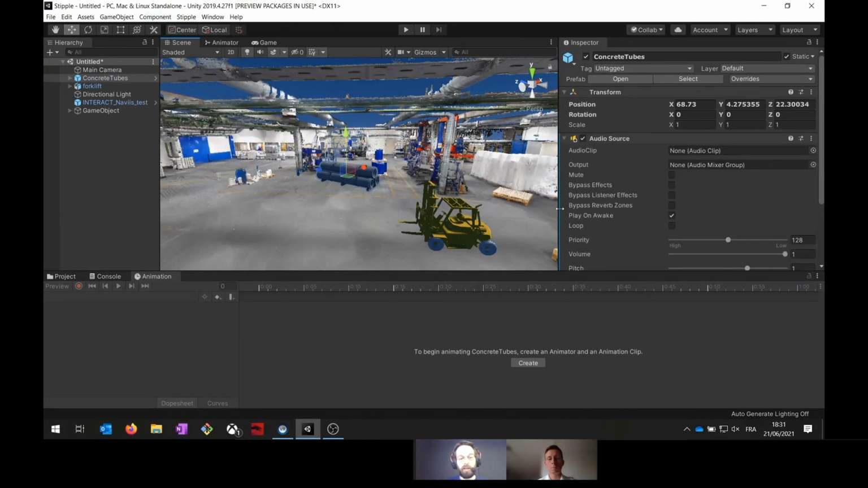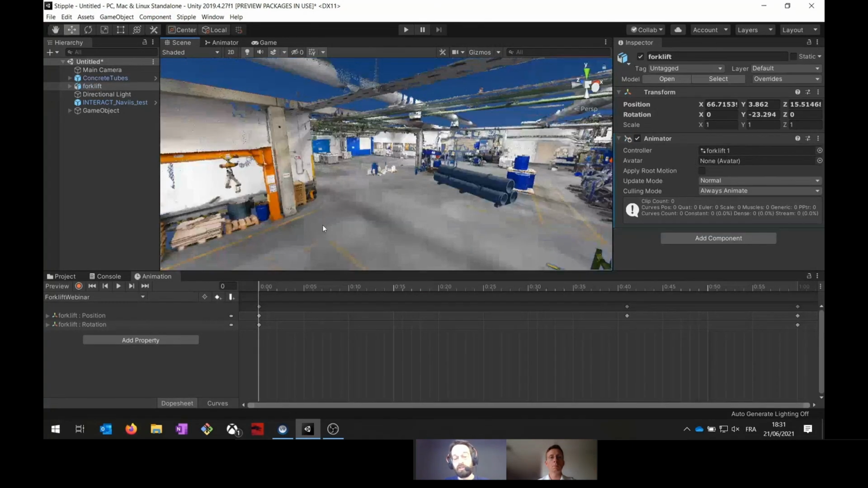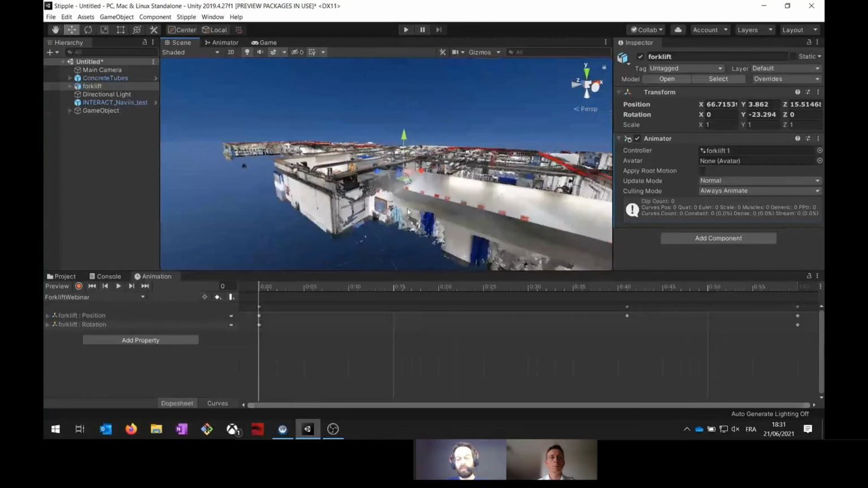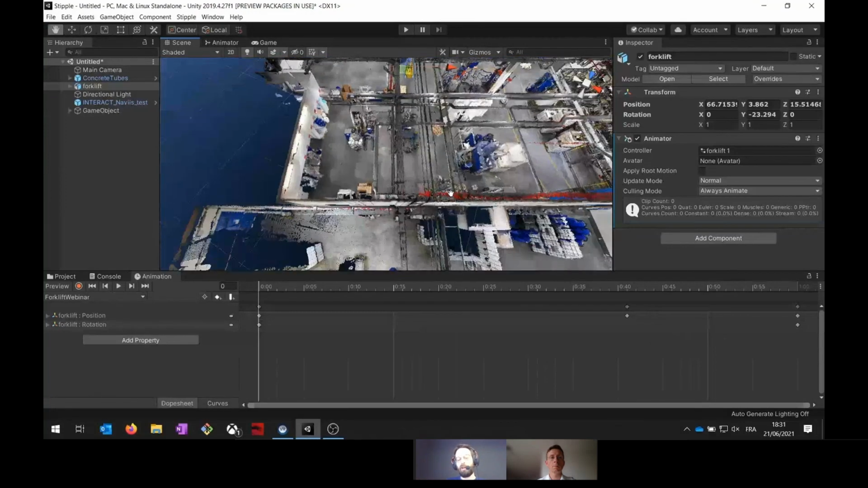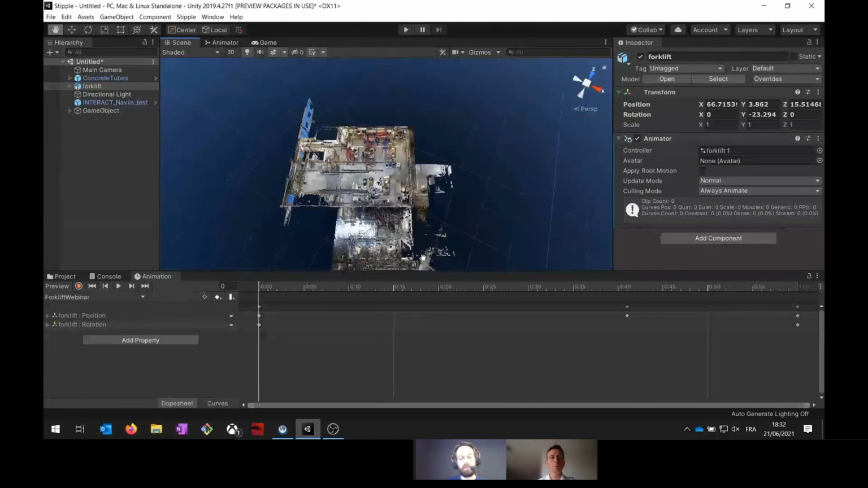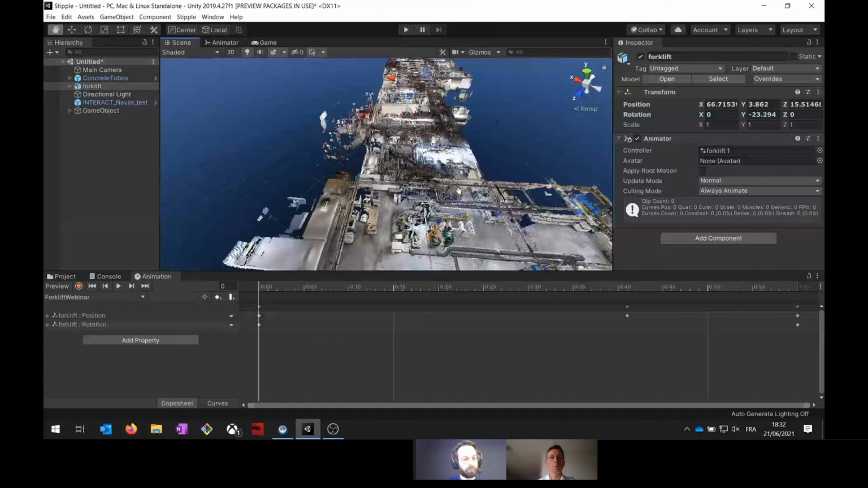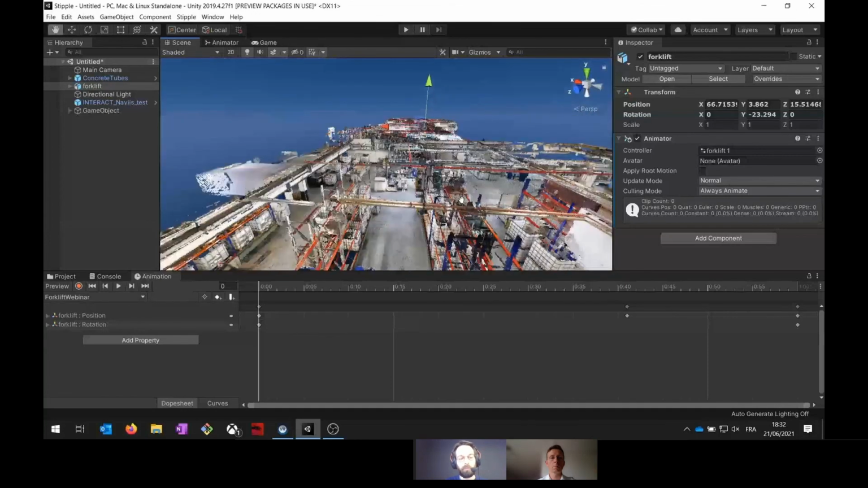Like, for example, here we see how to add some audio sources into the scene. So when you navigate in the scene, you can also have sound. Pretty much everything that is possible in a game engine, you can also have this in your application.